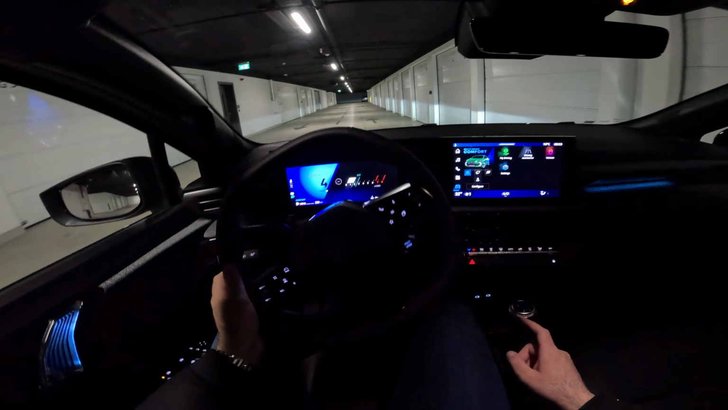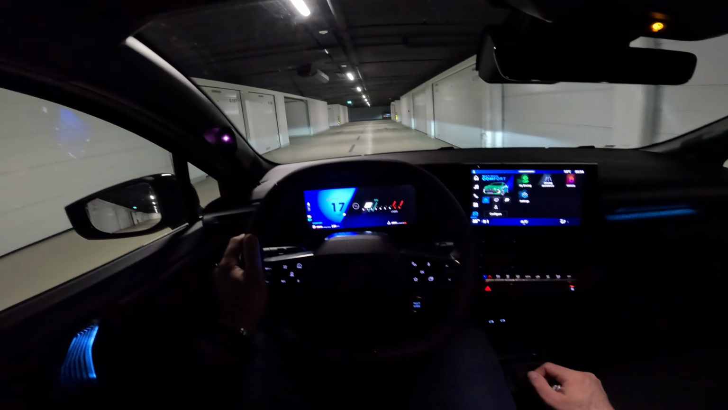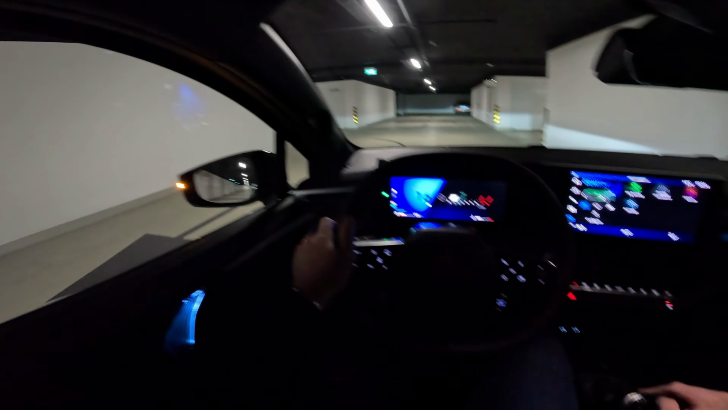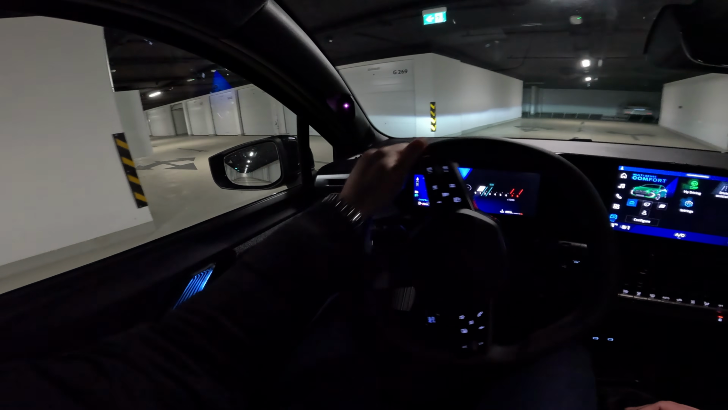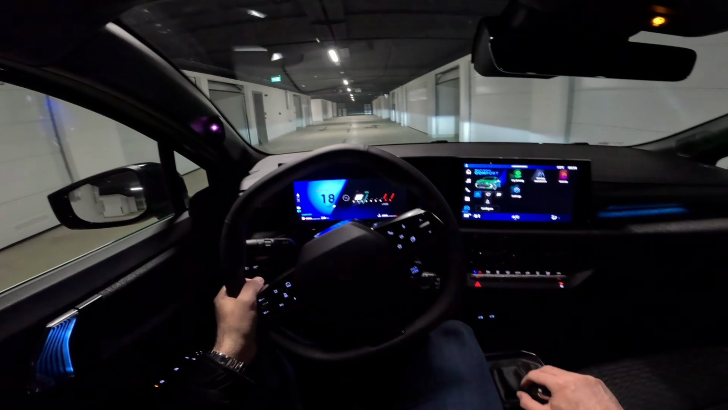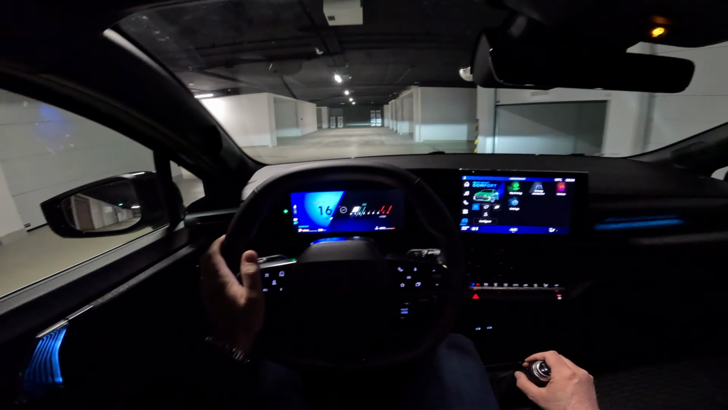So the model in our video has got the 1.2 liter 3-cylinder turbocharged petrol unit producing 115 horsepower. It is paired with 6-speed manual. In this case you can also go for the 6-speed dual clutch automatic transmission. Now this is just one of the options for the new Renault Clio.